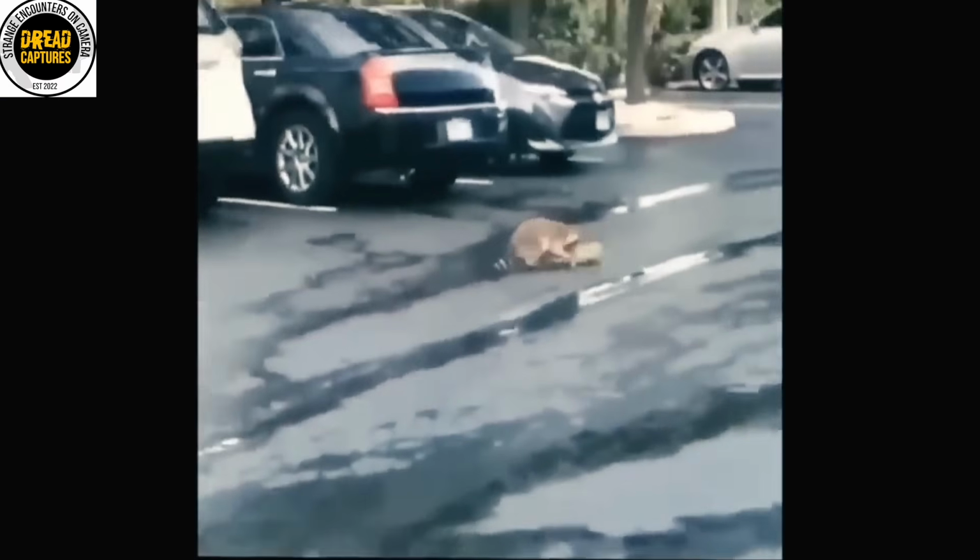But let me show you something. While in pursuit, the lizard pulled off the trick of all tricks. He dropped his tail off, and the tail continues to shake around on the ground. There's a term for this, but it's slipping my mind. Get him! Oh, look at his tail! Oh no, he's going.